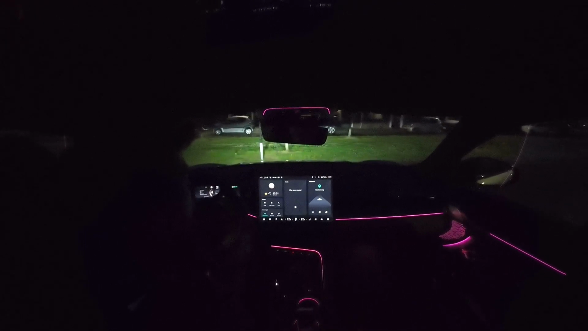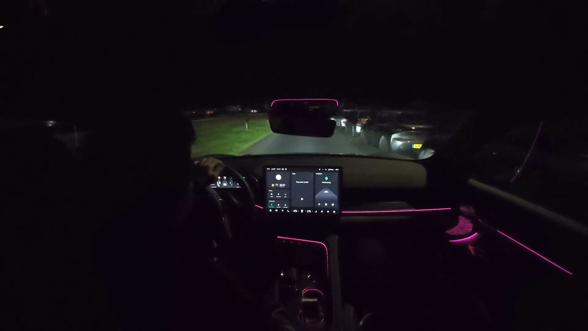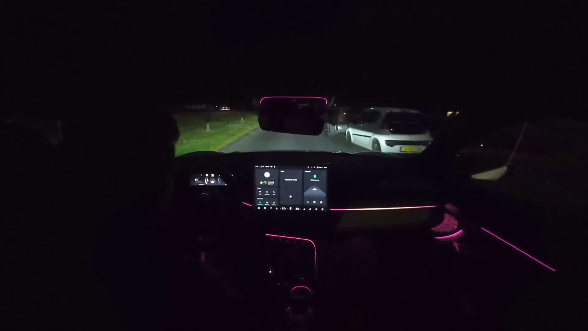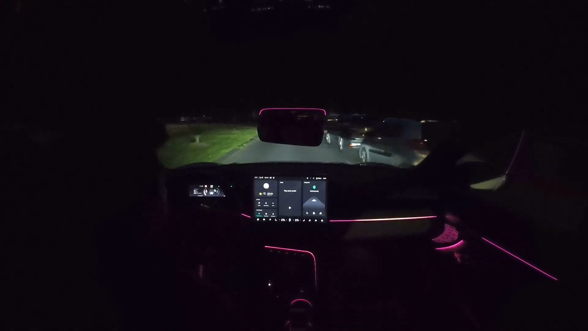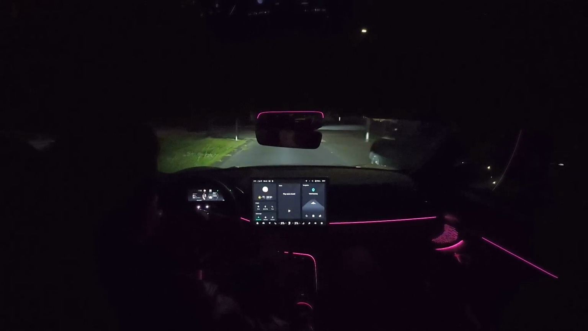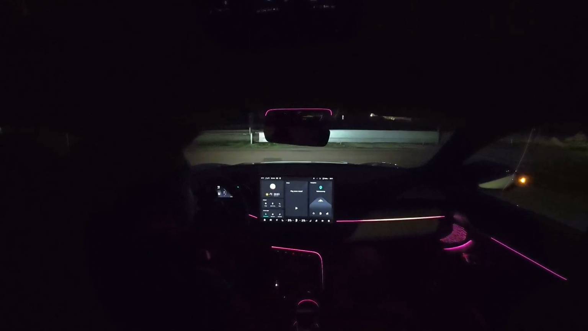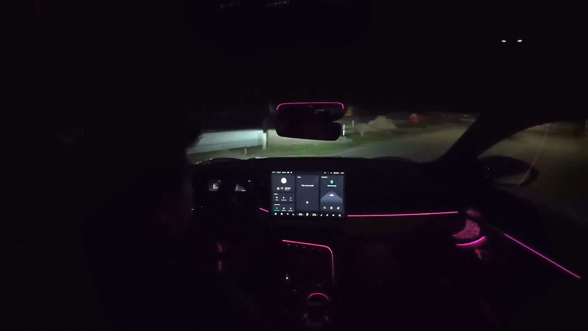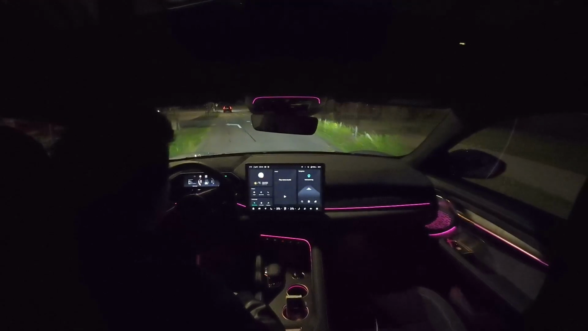So even if during the day it's nice, even in night it's also comfortable to drive, so it doesn't feel annoying. So yeah, in the dark it's like a lot of lighting systems helping you to get things easily found.